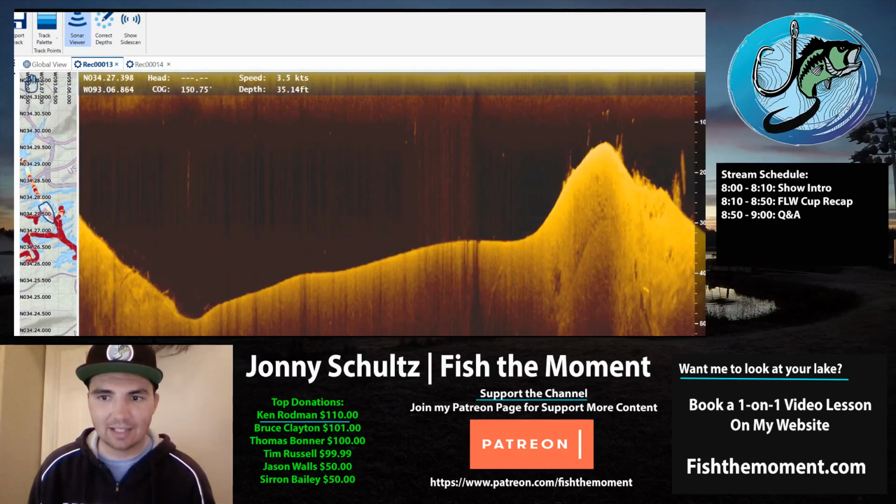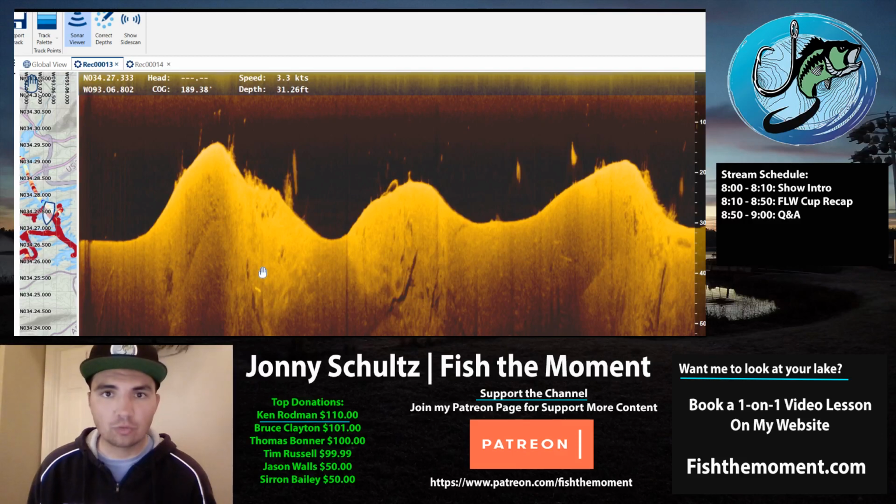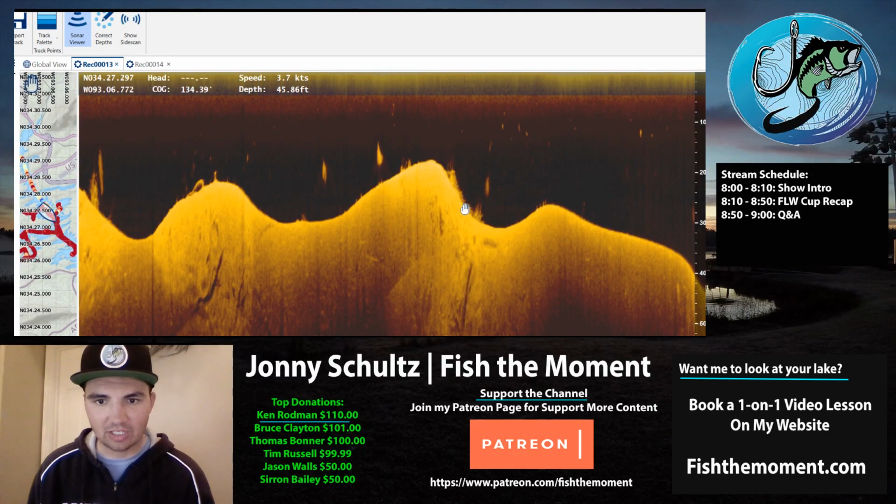And really my guidelines for what to look for offshore is I want to see 3 things. One, I want to see bait fish. For example, here you have nice balls of bait fish. Second thing I'm looking for is some sort of cover that's on the bottom. Right here, we have a nice kind of fallen old brush pile. So we have bait, we have brush. Last thing I'm looking for is fish.